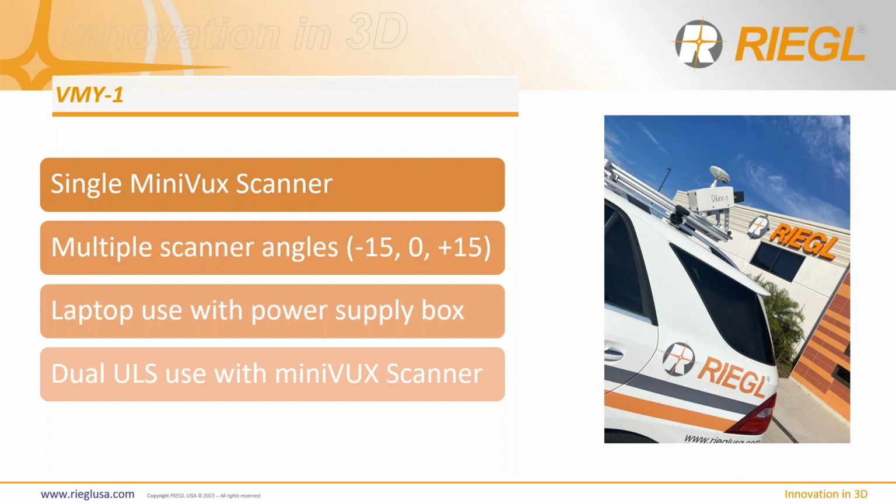The setup is very low key. The footprint's very small. It's just a simple power supply box that sits in the vehicle and a laptop to run the sensor. The big selling point and a great use case for the VMY-1 is that it is a dual use system. So our new integrations, the IMUs, are actually directly mounted to the scanner in the system. So it can actually be taken out of the case and placed on a ULS platform.